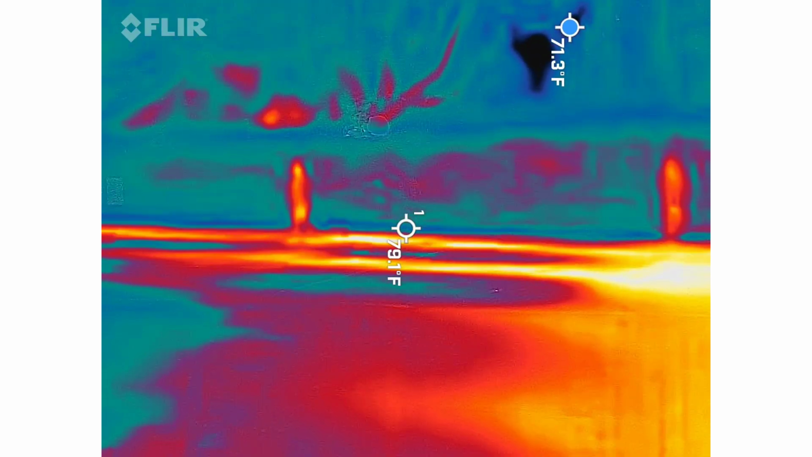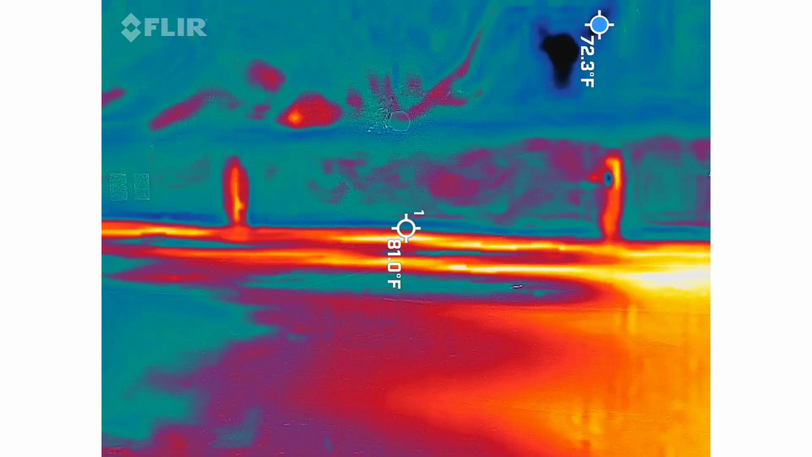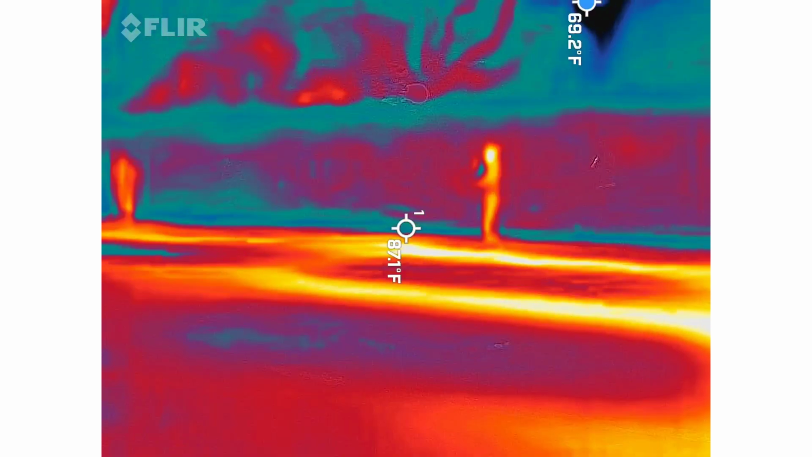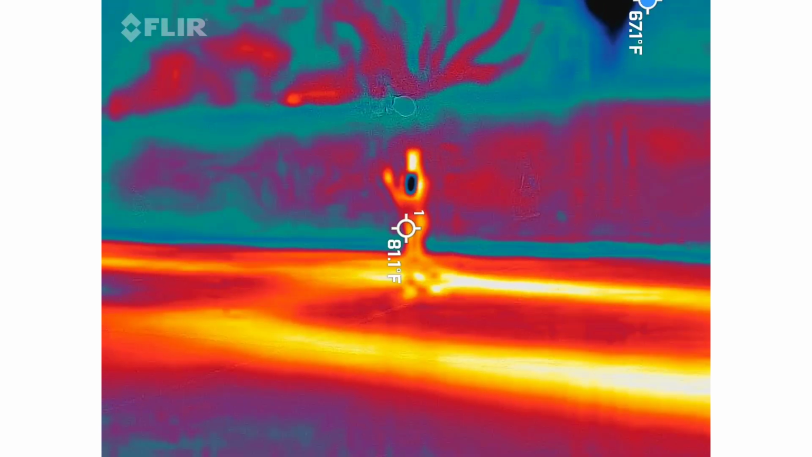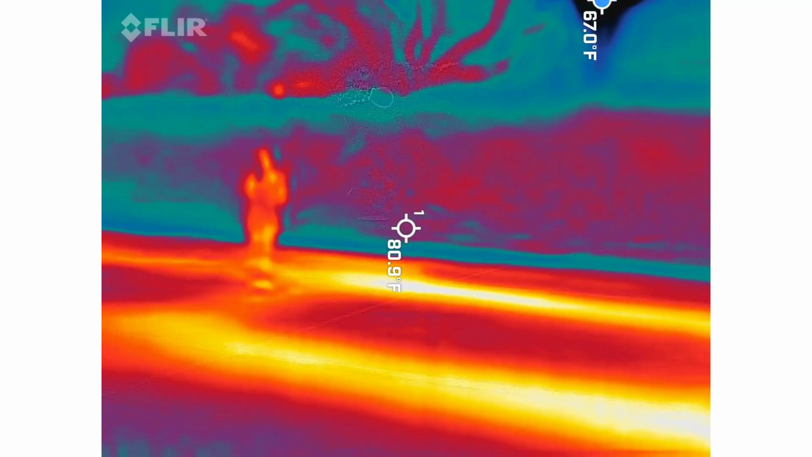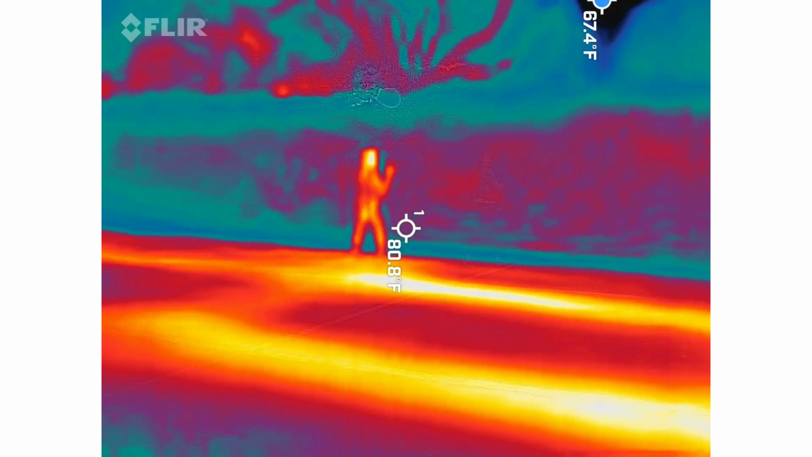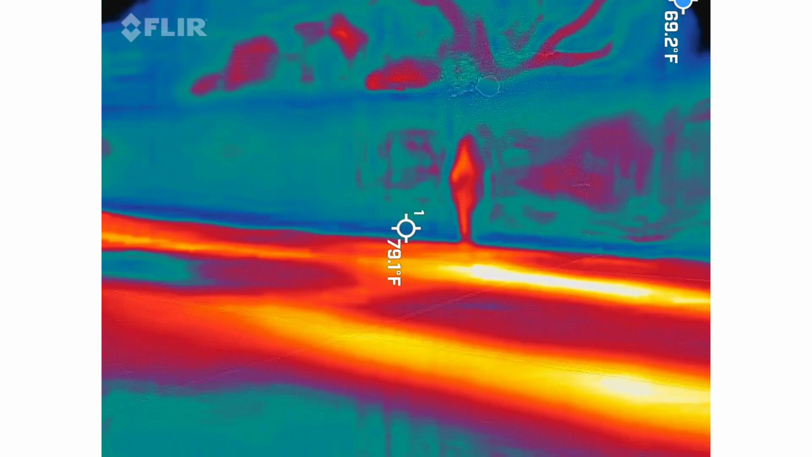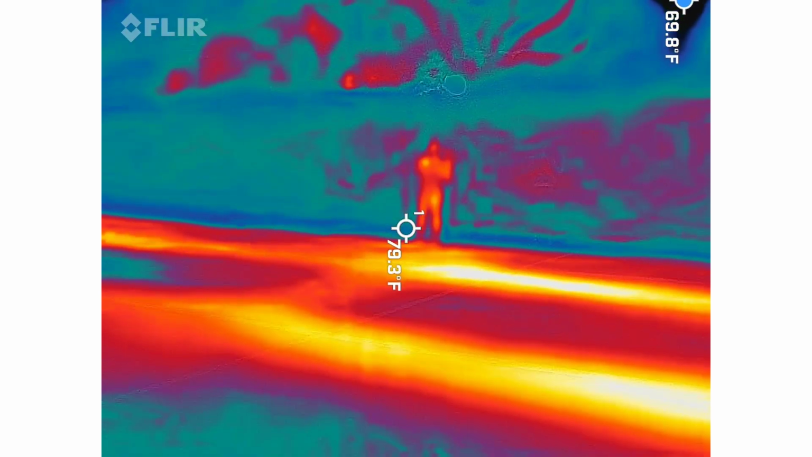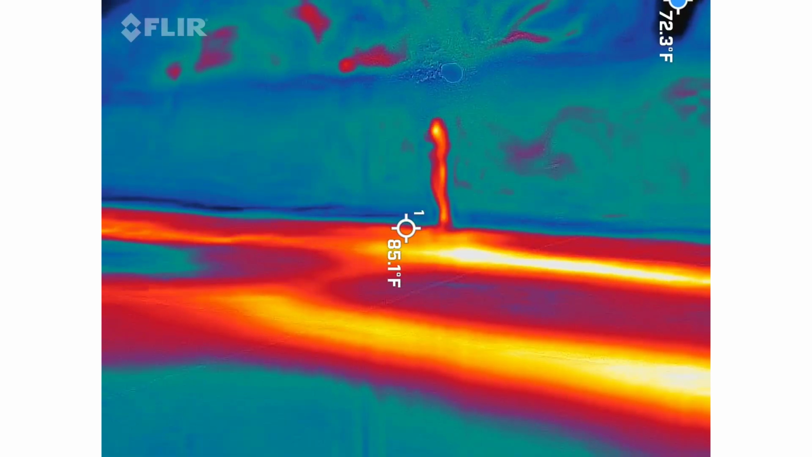I keep thinking I see something right in there. Straight ahead. Yeah, like it's against that wall. Right around where she was. Maybe it's like a shadow next to Rochelle. Maybe it's just the way it kind of.